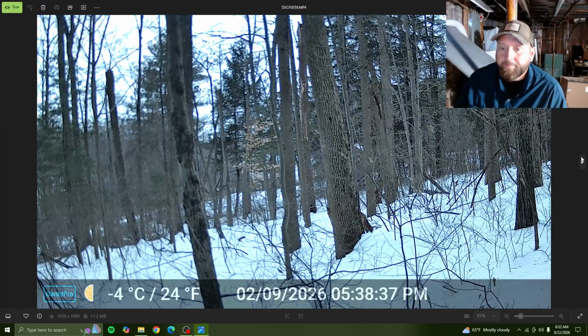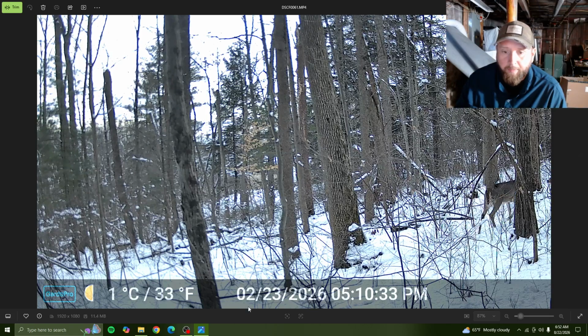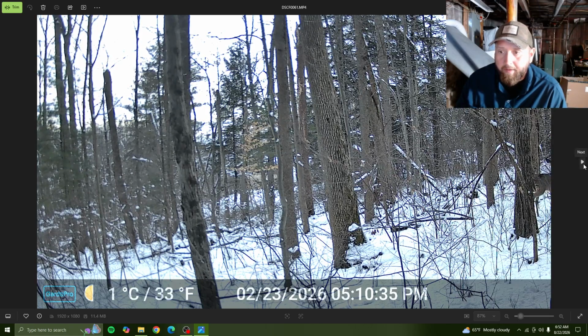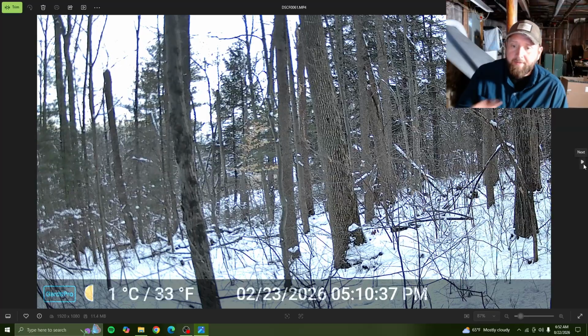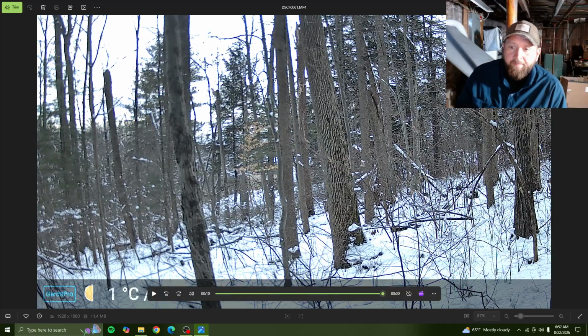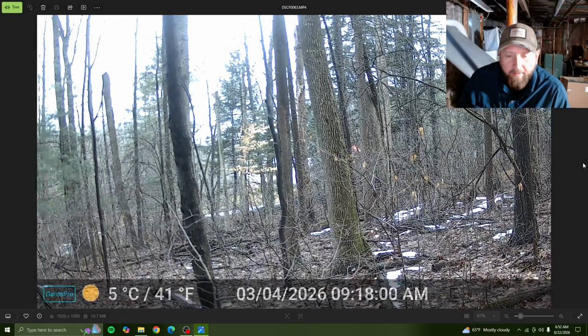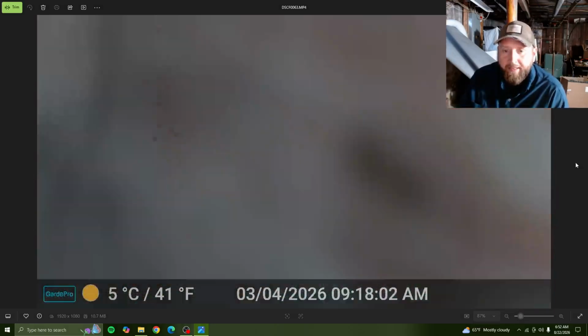No. There's a couple deer that went through. Yeah, and that's what they do. Sometimes they'll come up this way on the side of the hill, and then they'll circle up towards my blind. We're in March. It's probably the end of it. Oh, this is me taking it down.